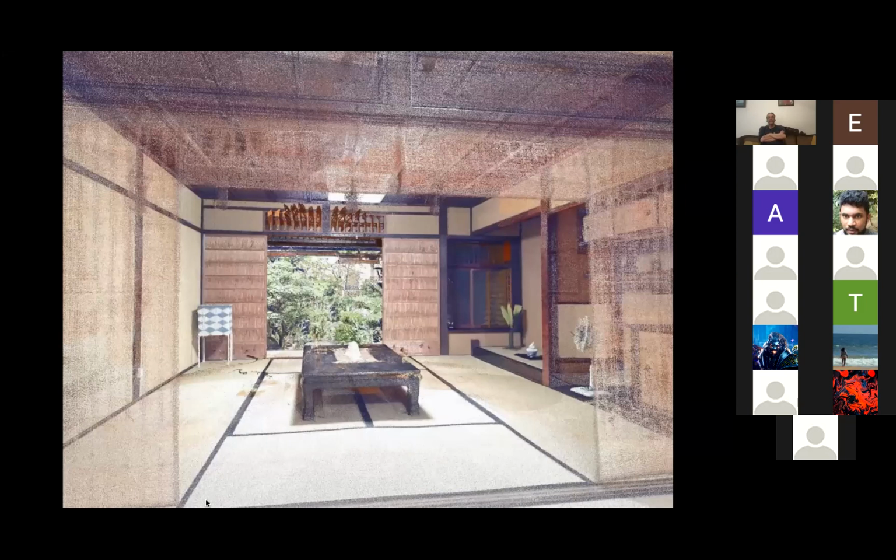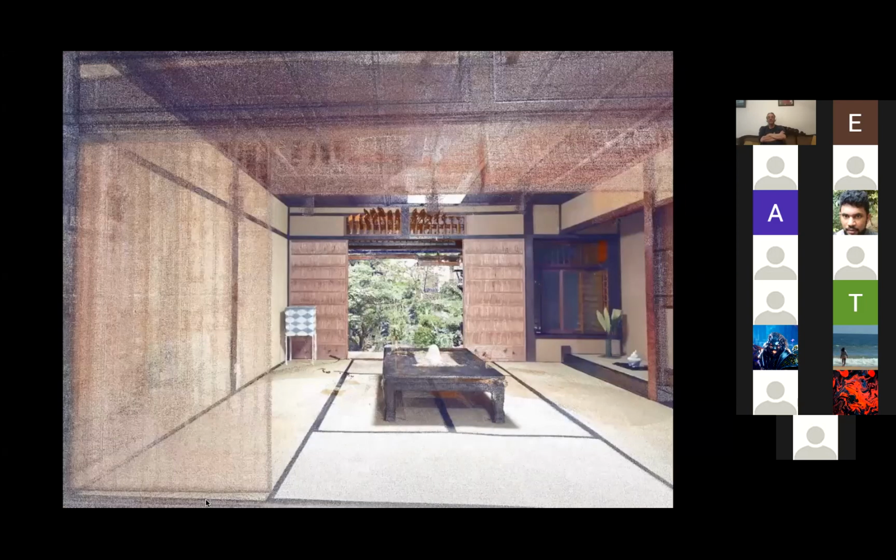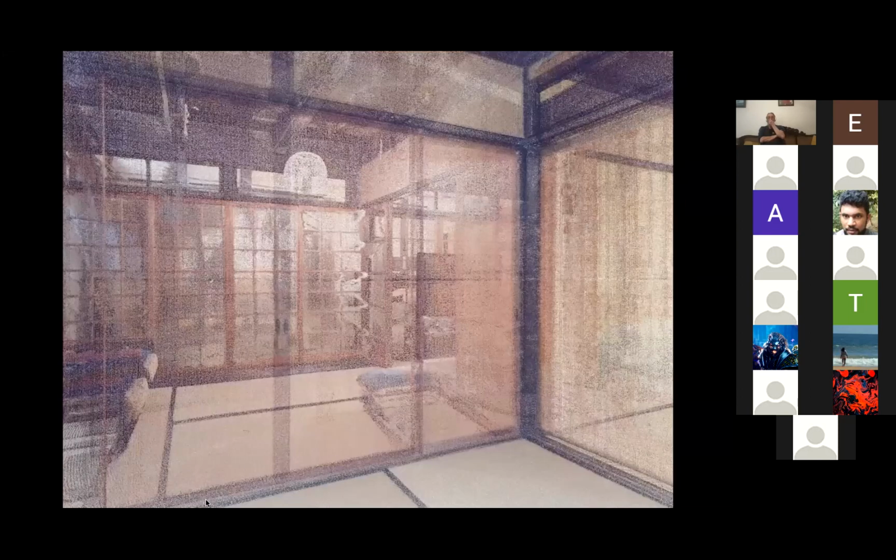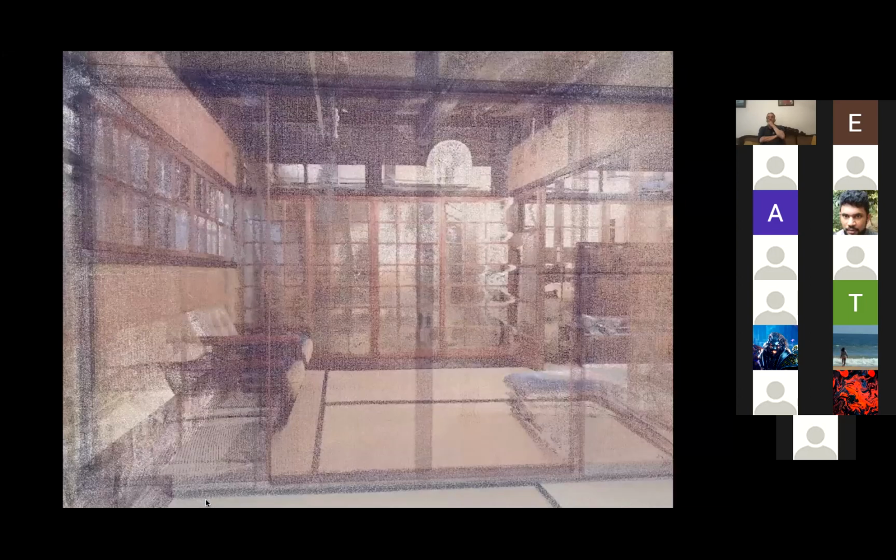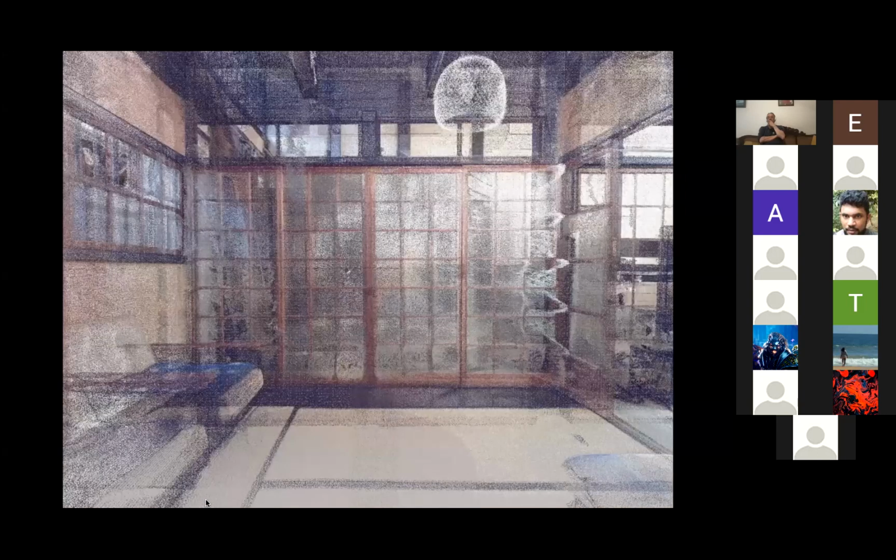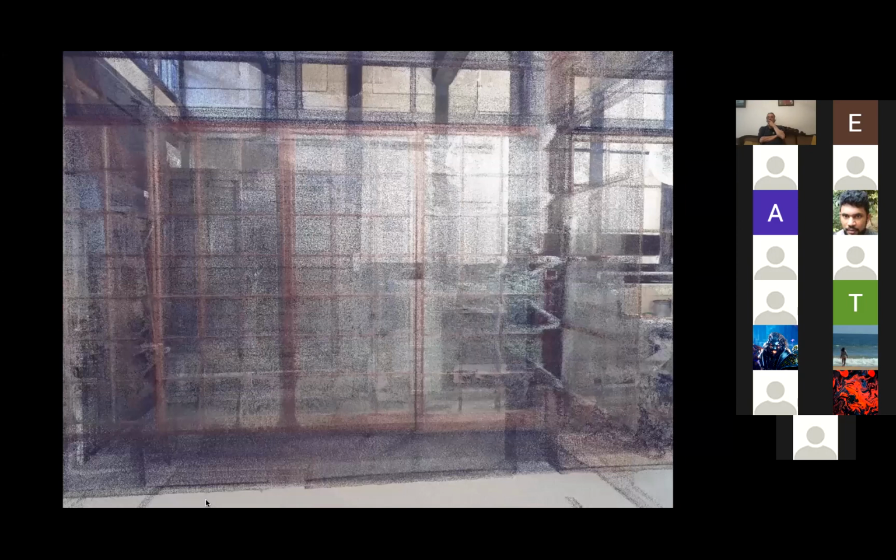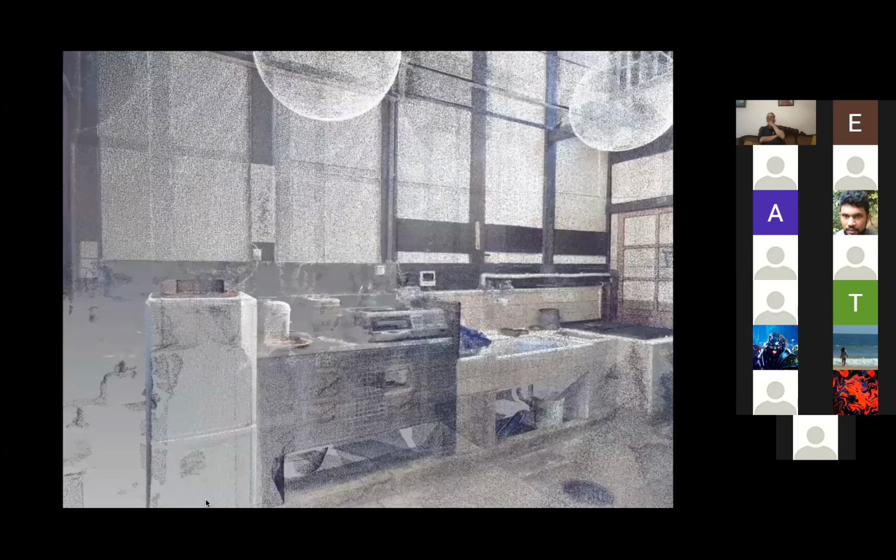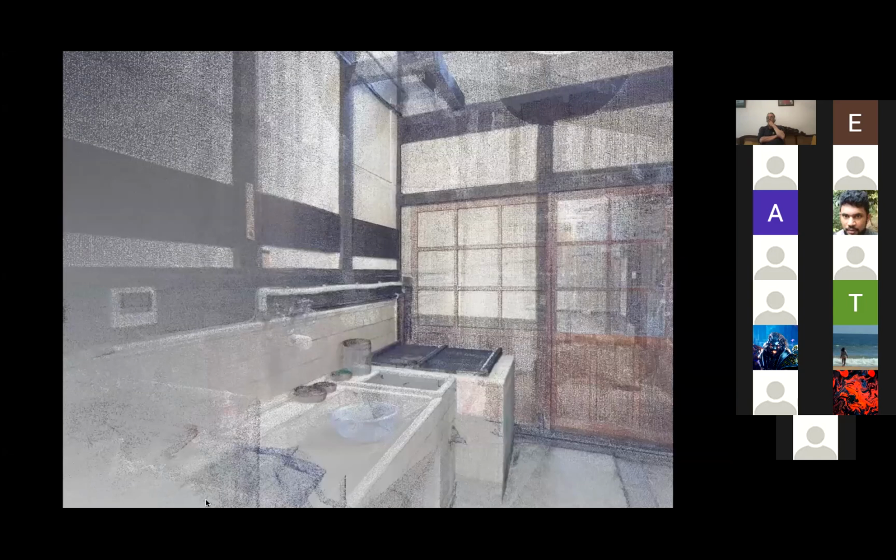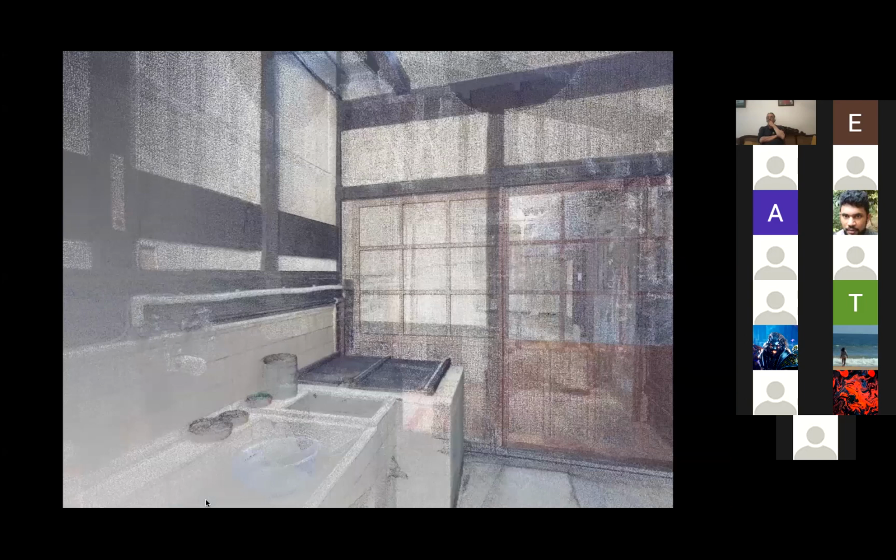You just go through the membranes. Here we're going into the kitchen before getting to the garden. Now into the garden.